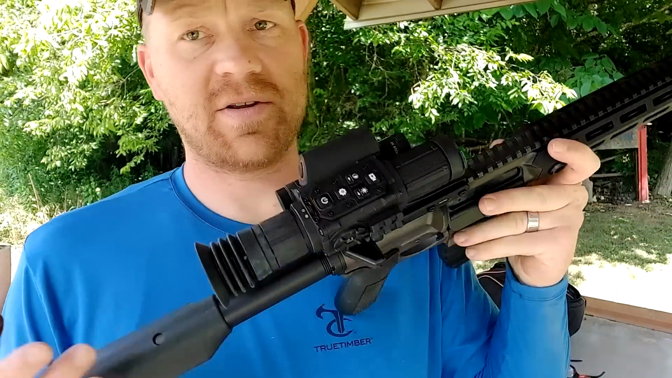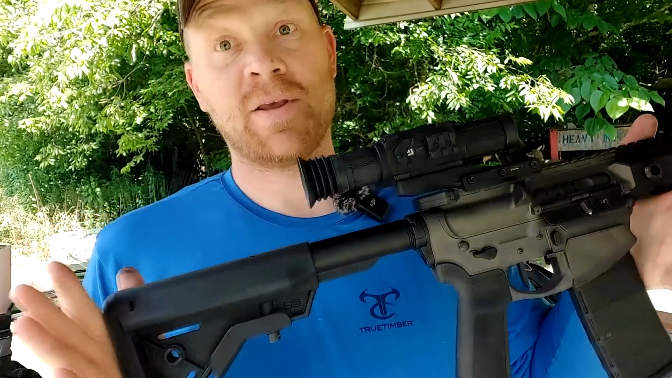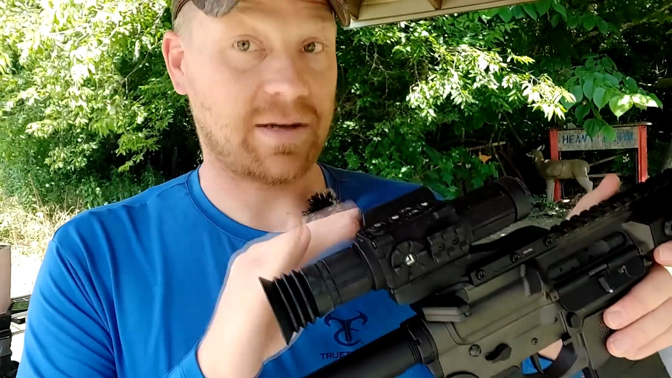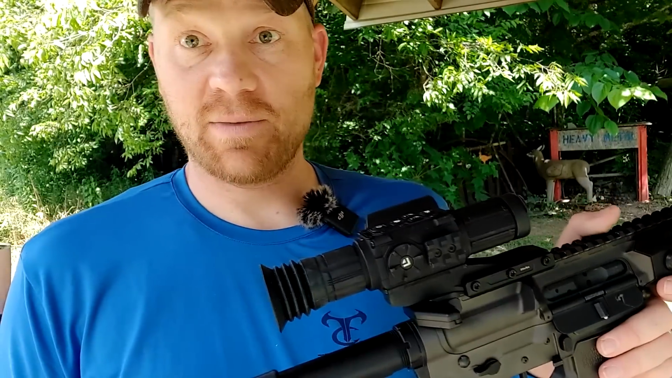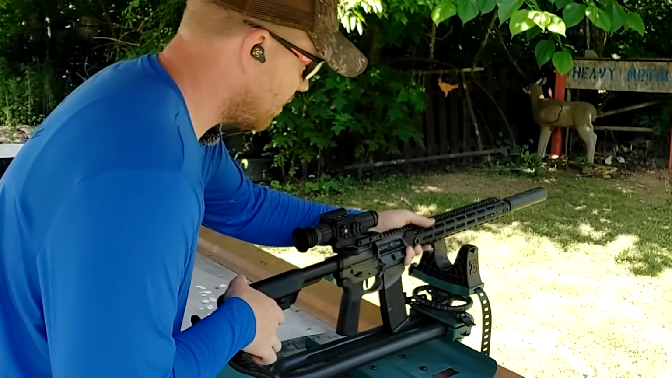One of the features I love on this is it records. But this is one of the things, you pick one of these up, make sure you don't throw that instruction manual in the trash because this has so much packed into it. You don't want to miss out on it. But let's fling one at 10 yards and see where we hit. Pretty cool. All right, so I'm going to pop up on the screen my target.